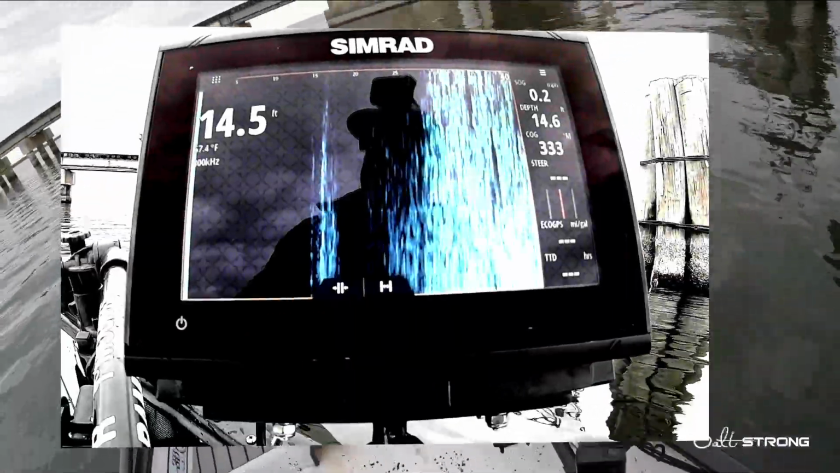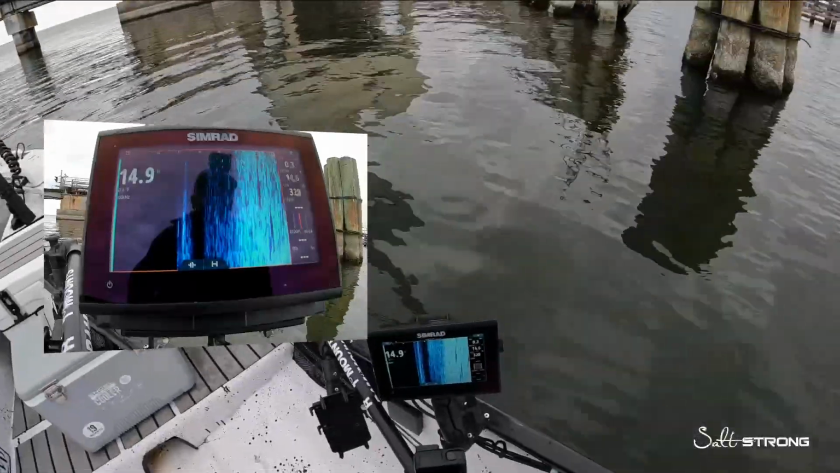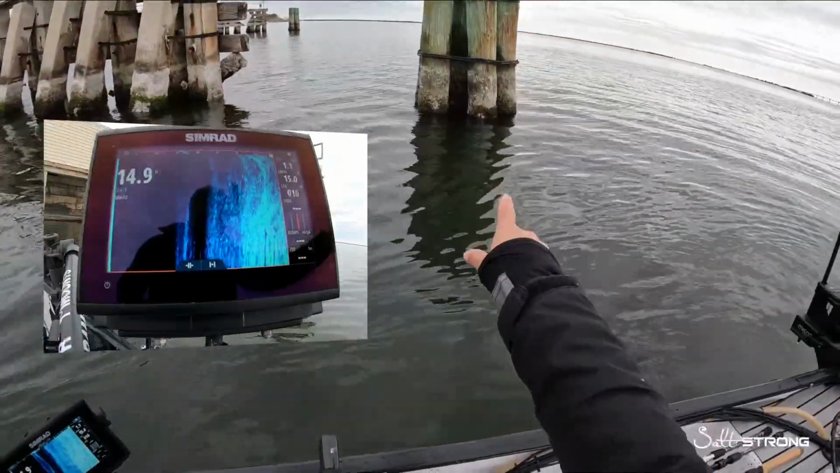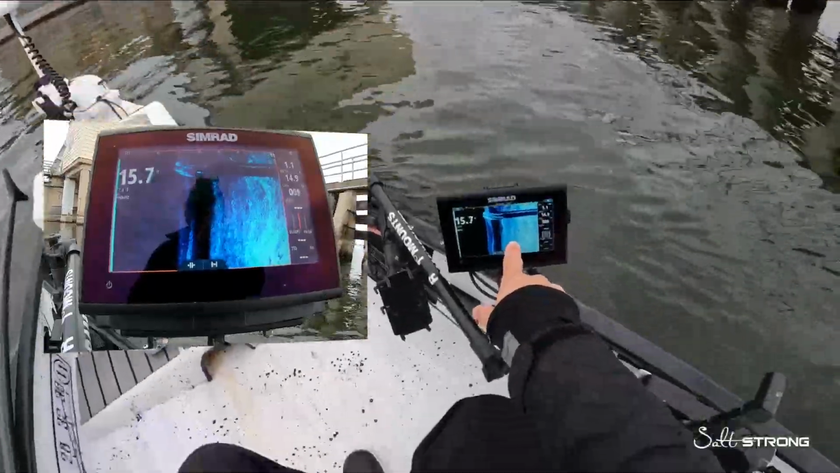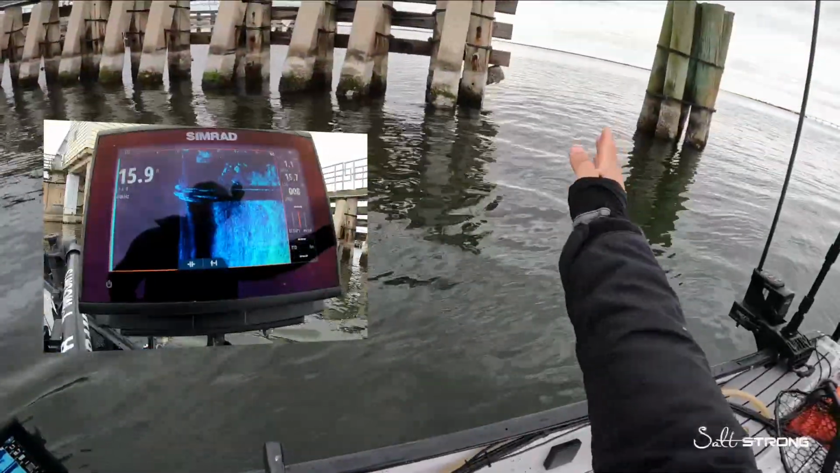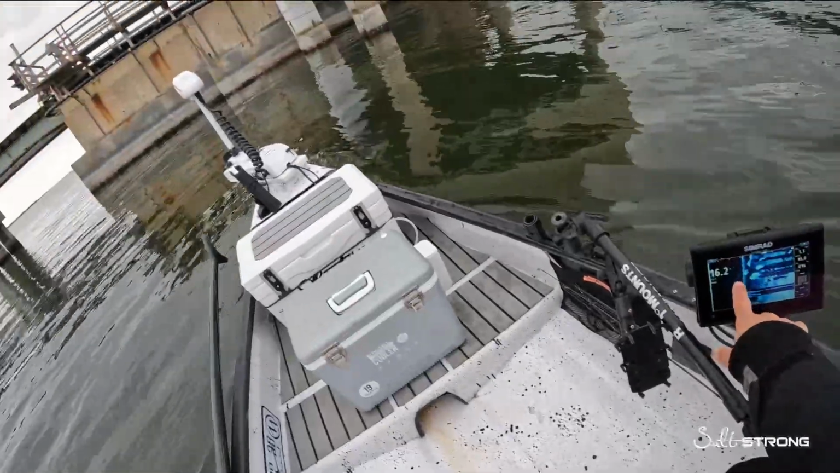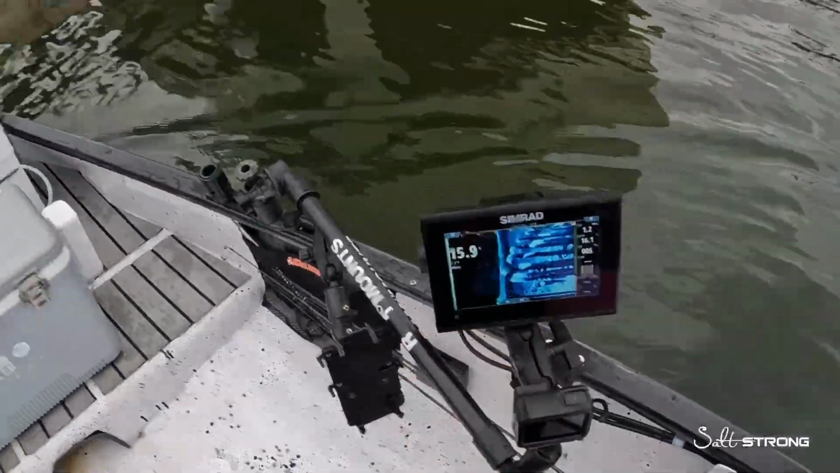So let's go ahead and troll here a little bit along some of this structure, and you'll see it come up on the screen. There's nothing out to my left, there's no structure out there, so I only have it viewing the right side. And you're going to see these pilings come up here in a second, right there. Those are those pilings right there. Then you have a gap in between, and then the next pilings start right there. And you can see there's all sorts of stuff on the bottom. All of this is small bait fish and small fish mixed in there. Looks like bubbles on the screen.